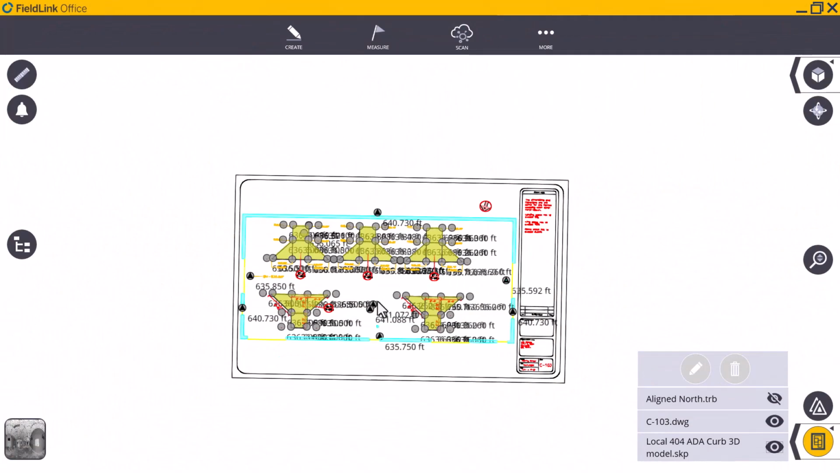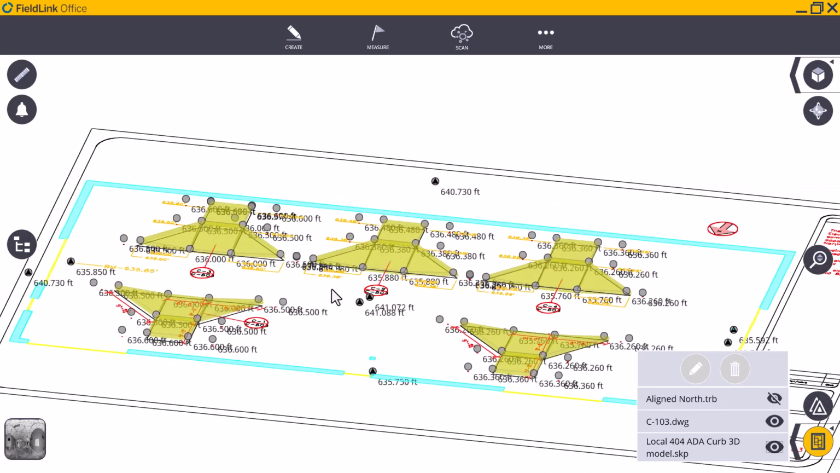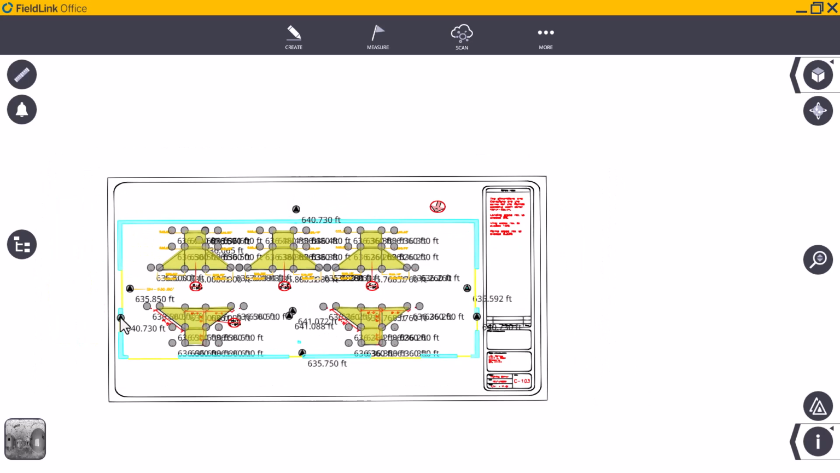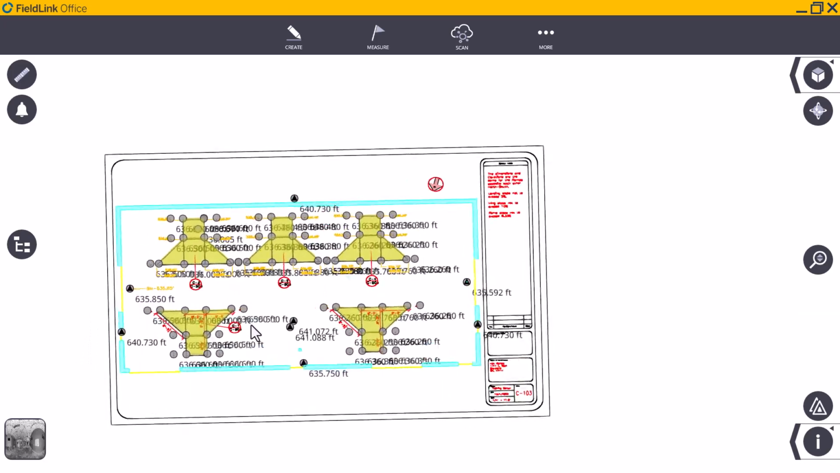So jumping back into FieldLink, all we have to do is import this model into the drawing that we already have. And now we're ready to actually go in, shoot our control as we discussed before with our laser scanner. And we can do a whole bunch of comparisons and see what work has to be done.